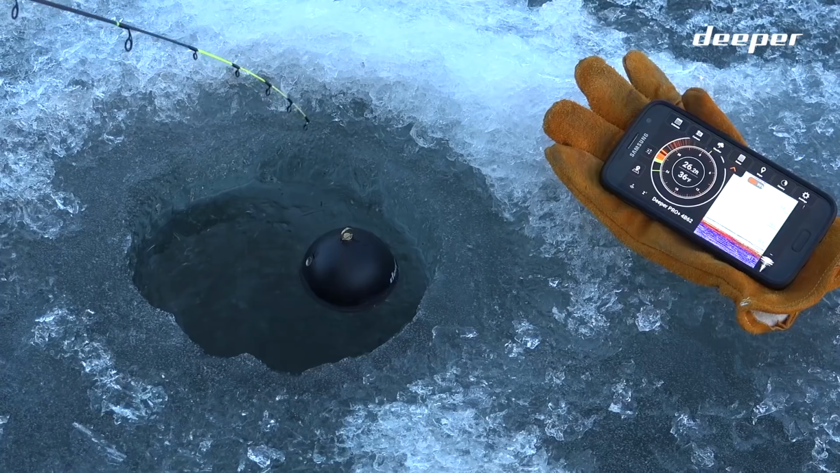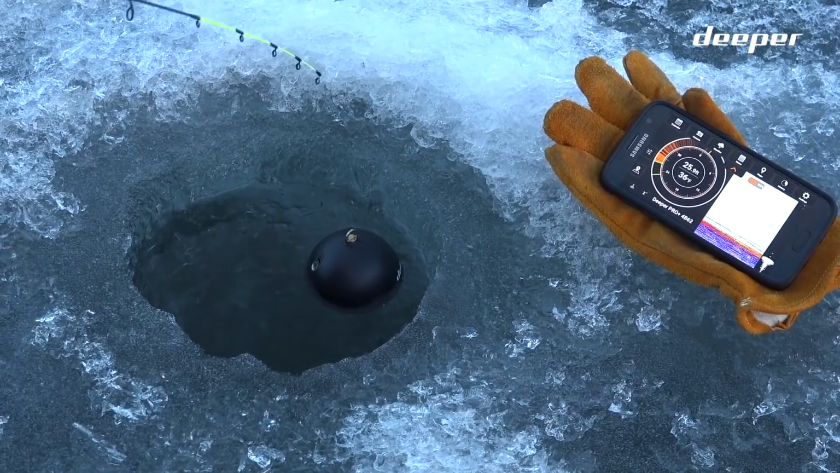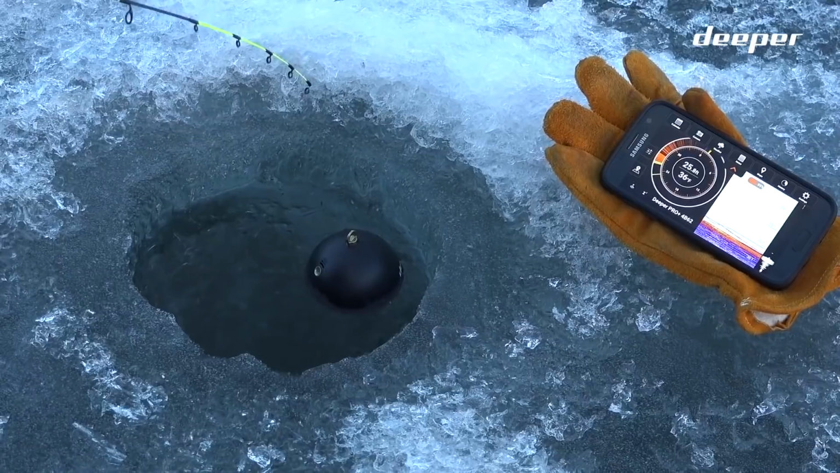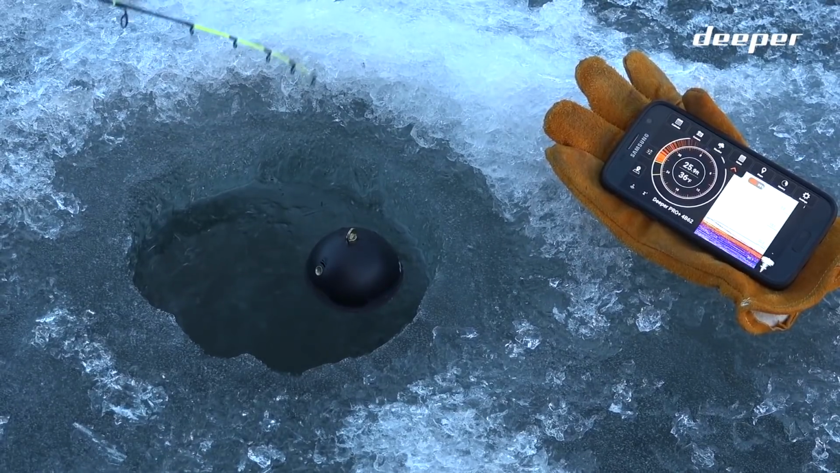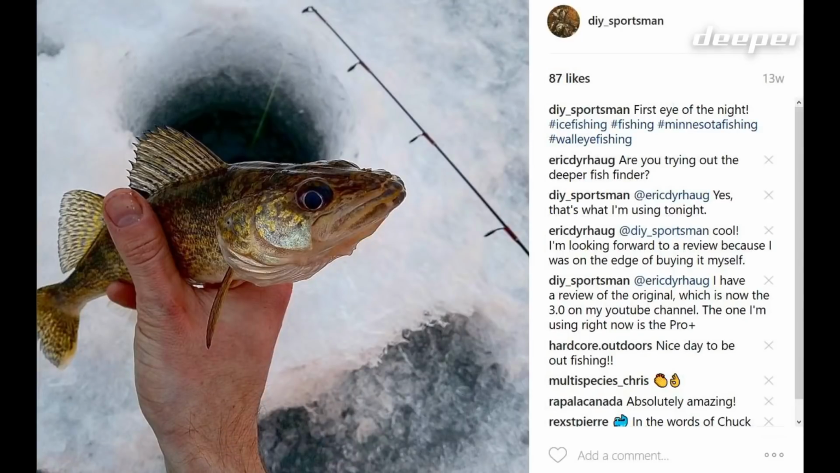The other advantage of Wi-Fi over Bluetooth is that you can about double the distance you can be away from your sonar and still read a signal, and you double the depth that you can fish in. The Pro Plus has a max depth of 260 feet or 80 meters and a max signal range of 330 feet or 100 meters. I don't fish anywhere where the depth gets even close to that, but the additional signal range is nice when I want to fish over a different hole than my Deeper is in.